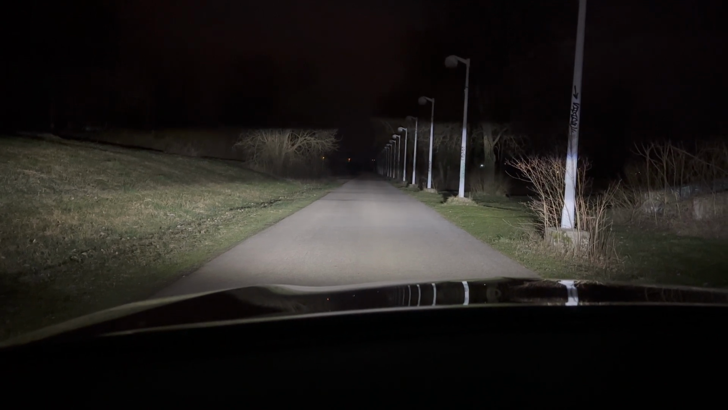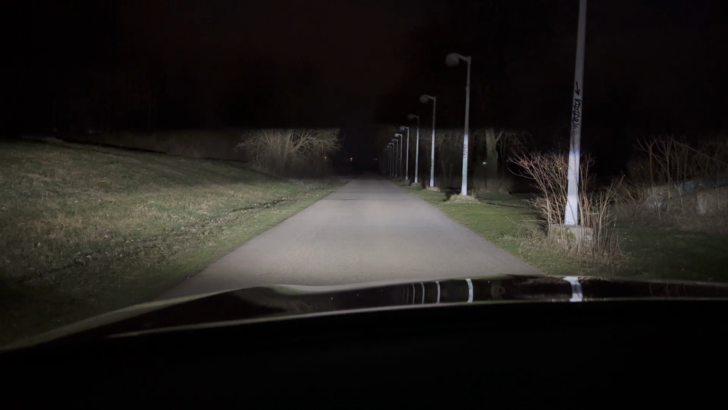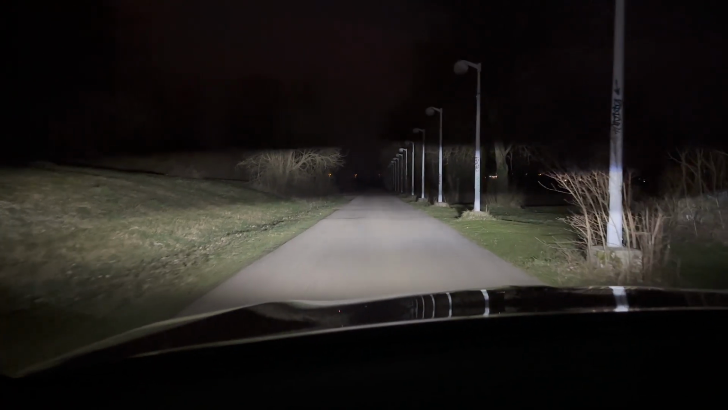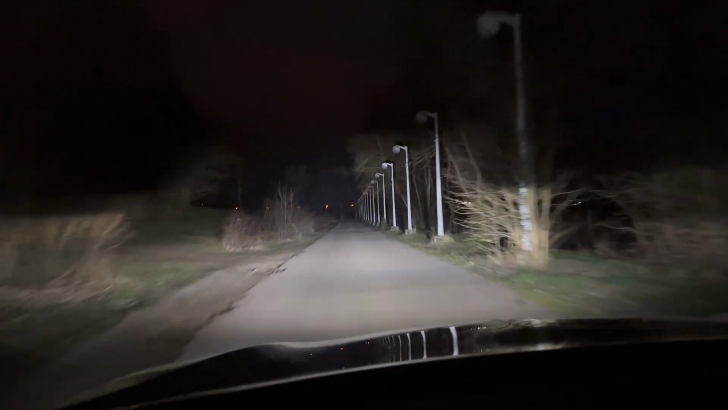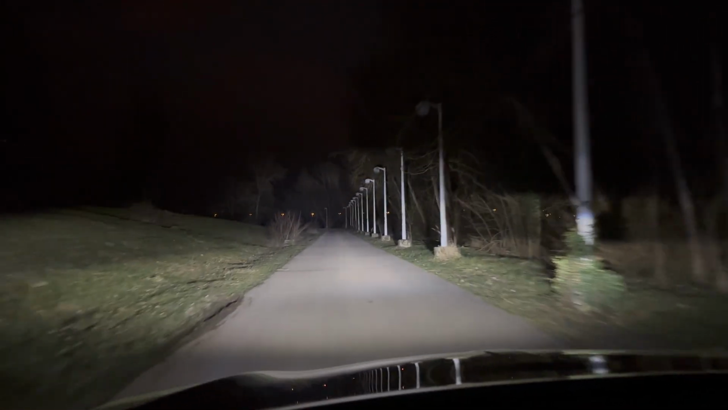So these are fog lights. Kind of shoots really high, and fog lights off, and then this is the long beam. And then we're gonna accelerate, so you're gonna see the beam spread. There we go. And then we decelerate.